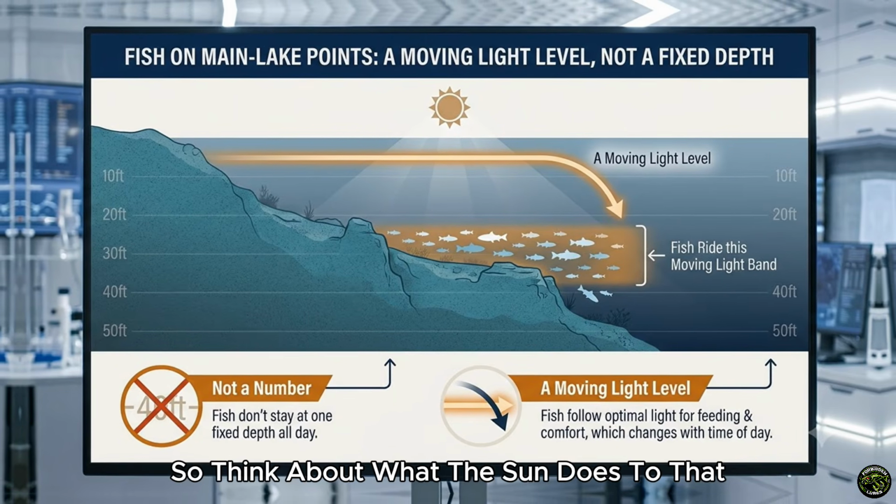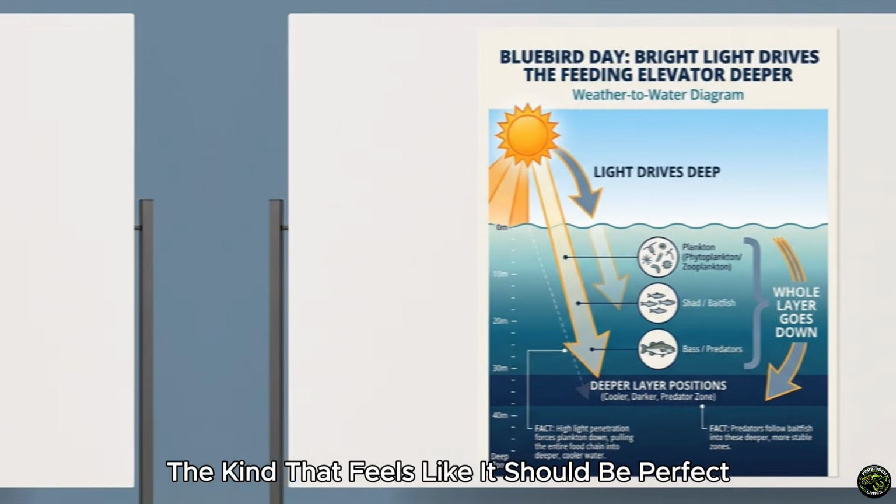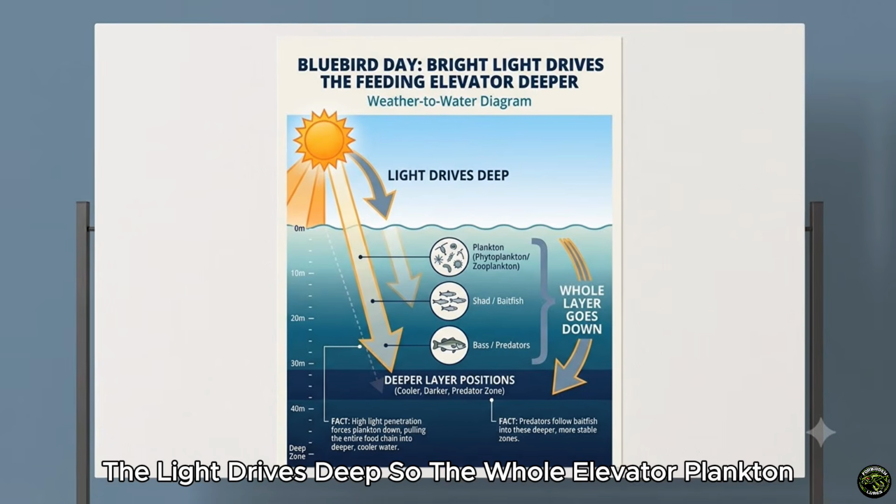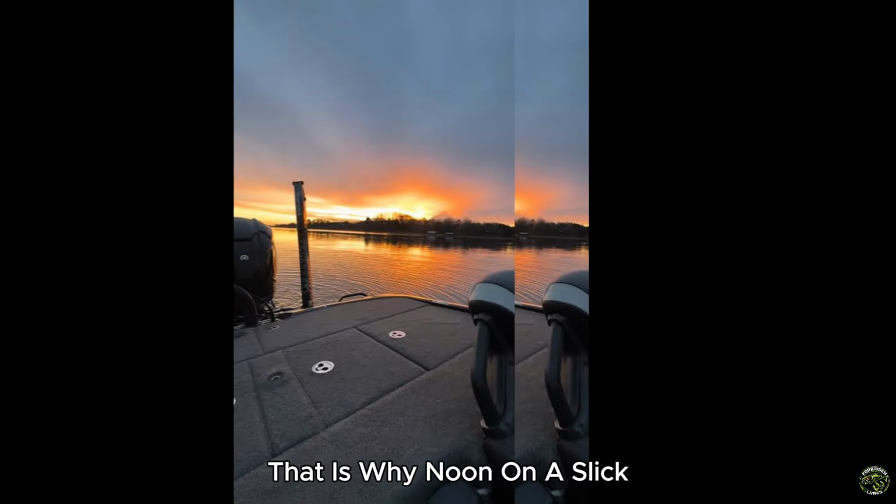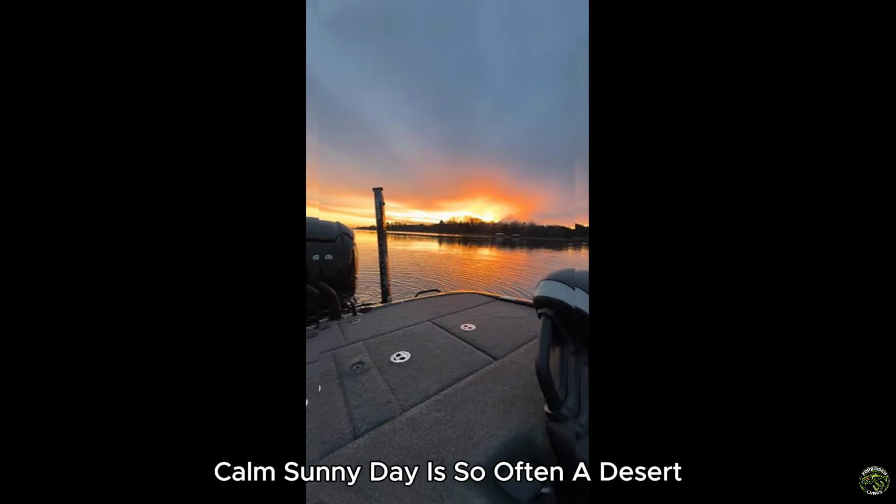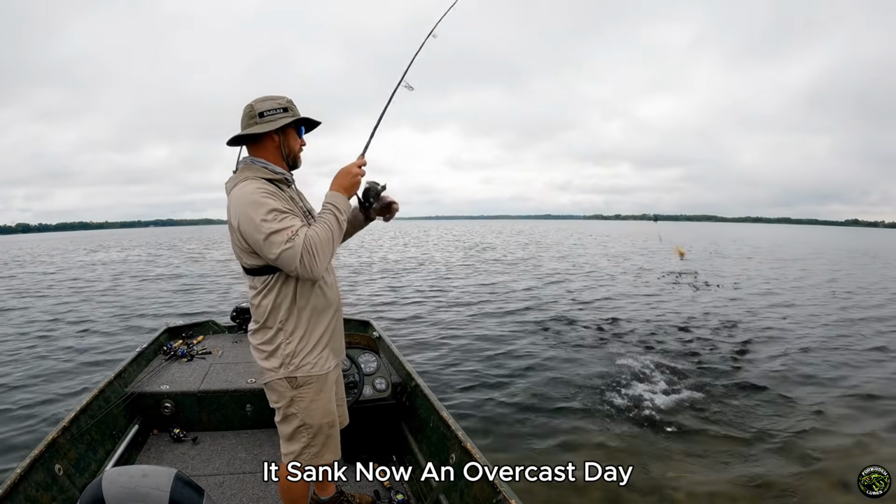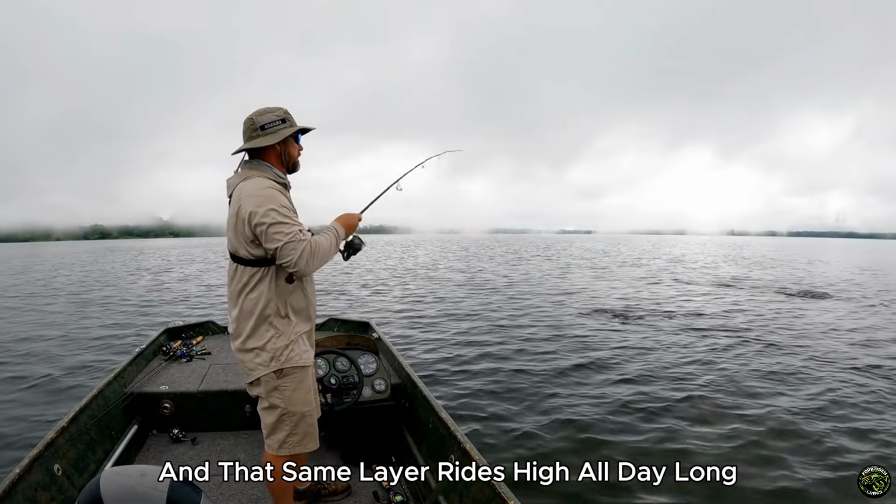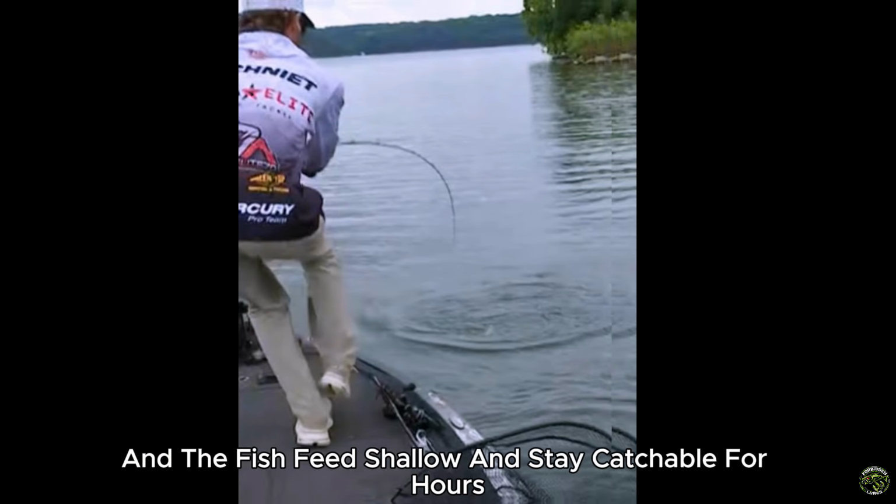So think about what the sun does to that. On a bright, cloudless bluebird day, the kind that feels like it should be perfect, the light drives deep, so the whole elevator, plankton, shad, and bass gets shoved down. That is why noon on a slick, calm, sunny day is so often a desert. The table didn't disappear, it sank. Now, an overcast day, thick clouds all afternoon, and that same layer rides high all day long, and the fish feed shallow and stay catchable for hours.